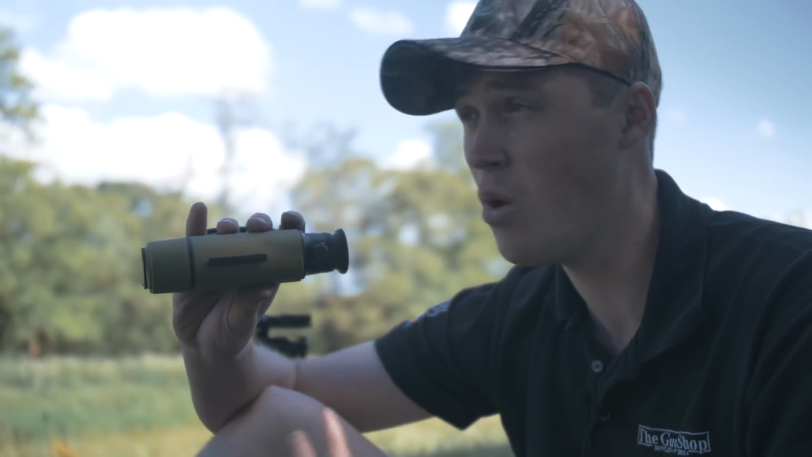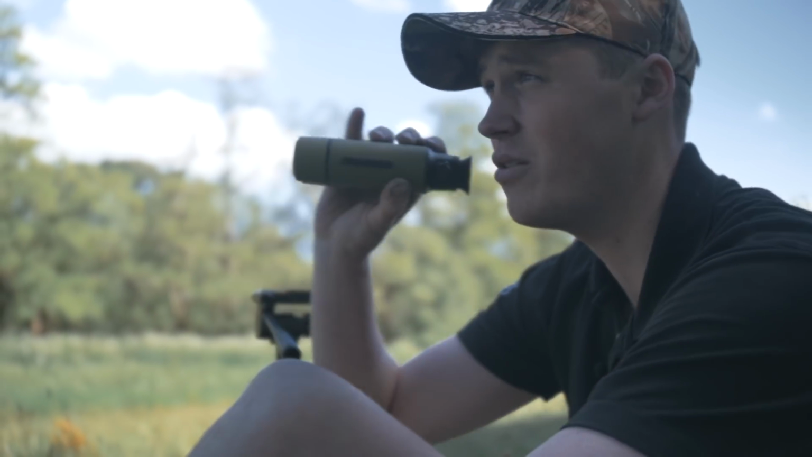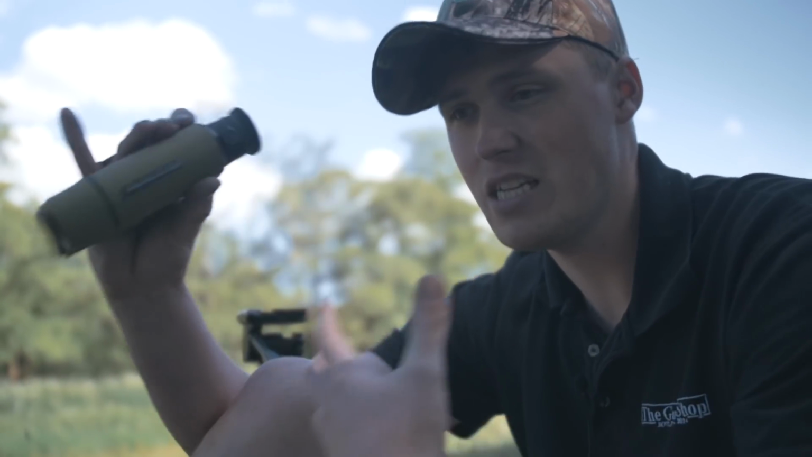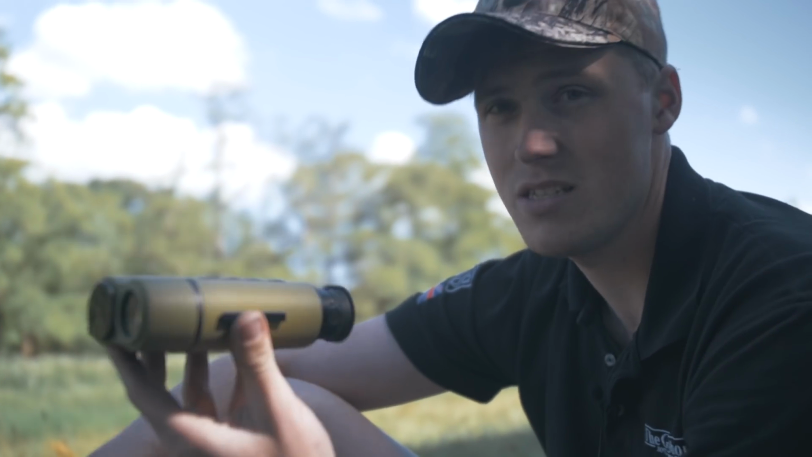If you're doing a deer count of what bucks you've got around, what they look like, as opposed to just going, yeah, there's a deer, there's a deer, there's a deer, you can have a look and go, oh yeah, that's Fusion, let's zoom in on that. Oh, he's a lovely buck. And actually there's a lot of benefit to being able to go between night vision and thermal in one single unit.